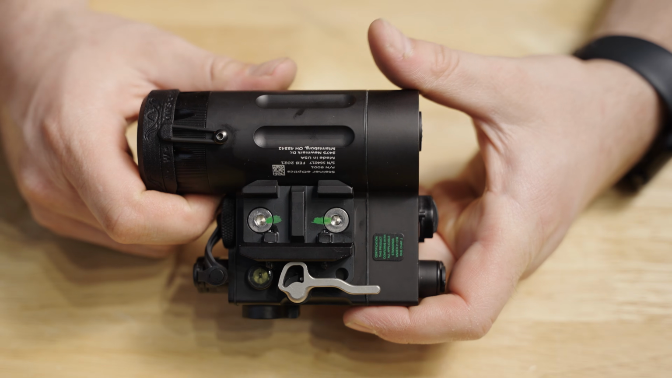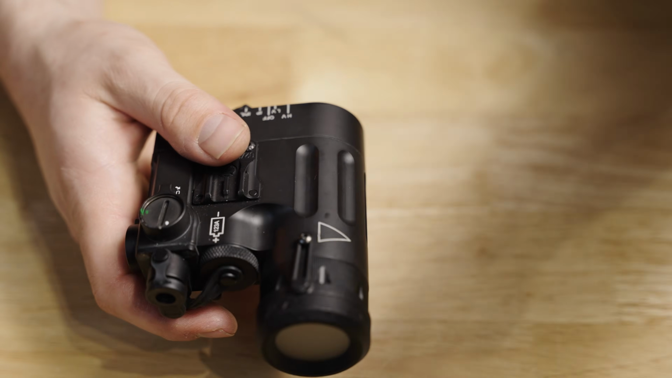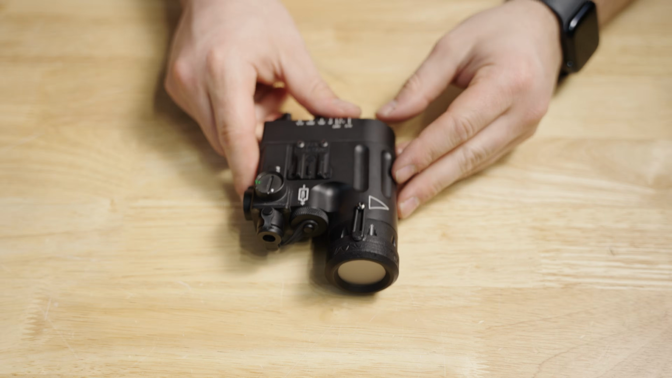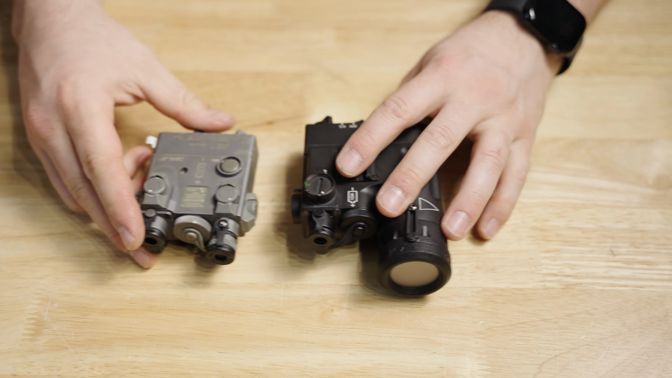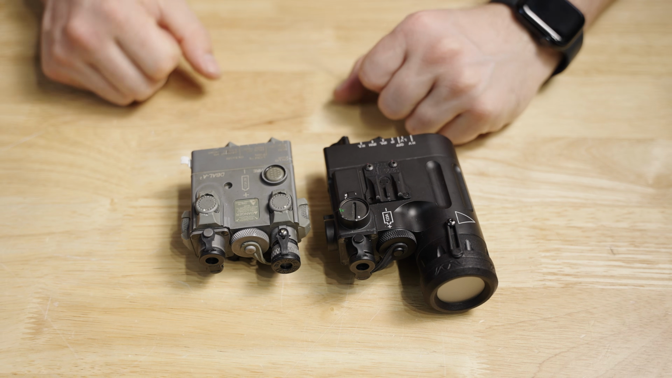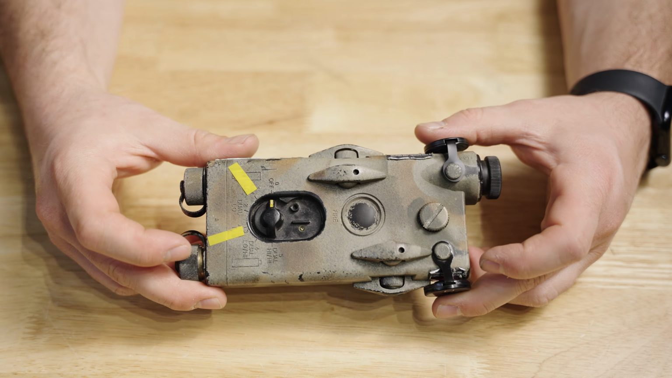It does use the typical Steiner quick detach mount as well. But when it comes to the D2, it is a pretty large unit. And by large, I mean thick. Now, speaking of large, we have the PEQ2.